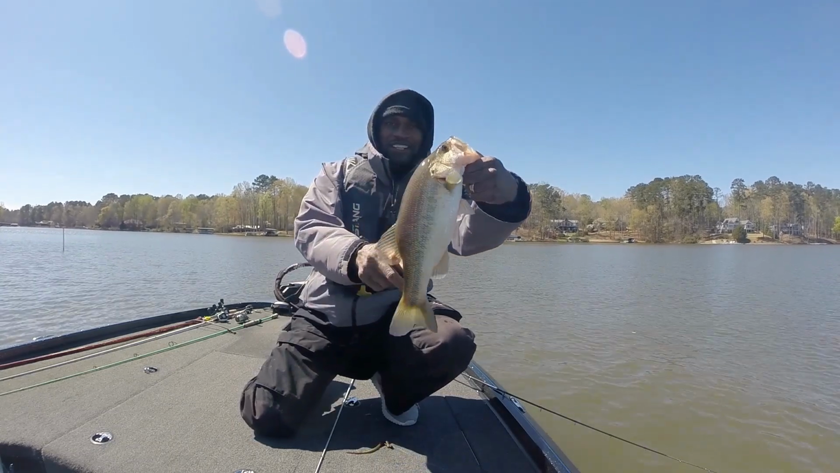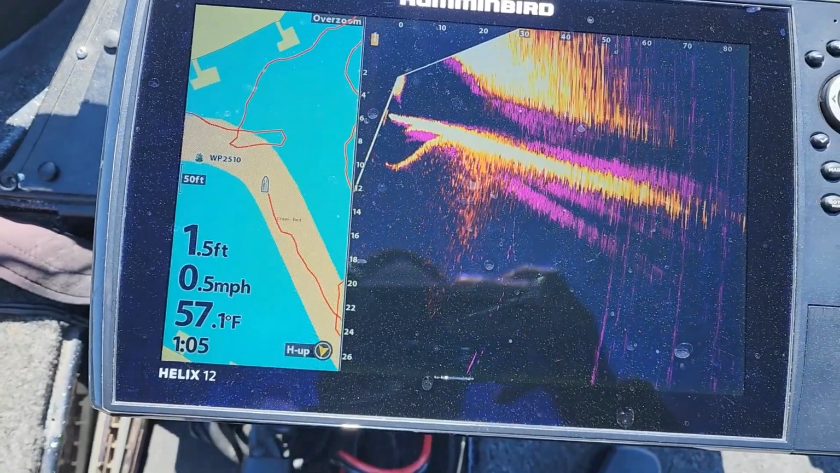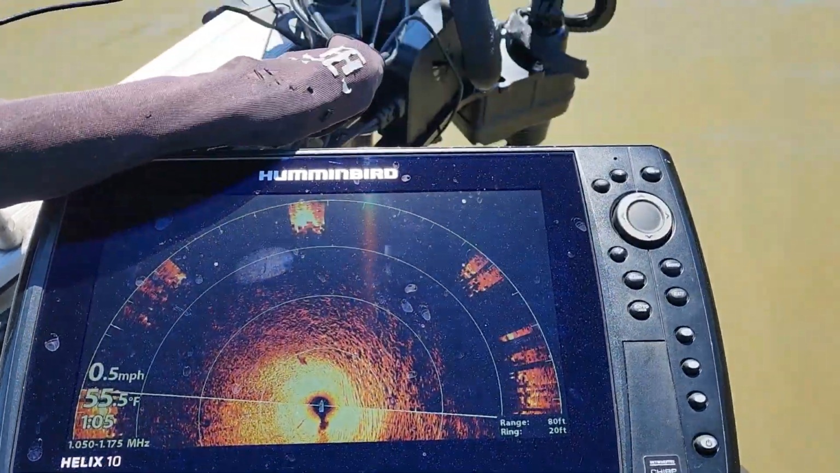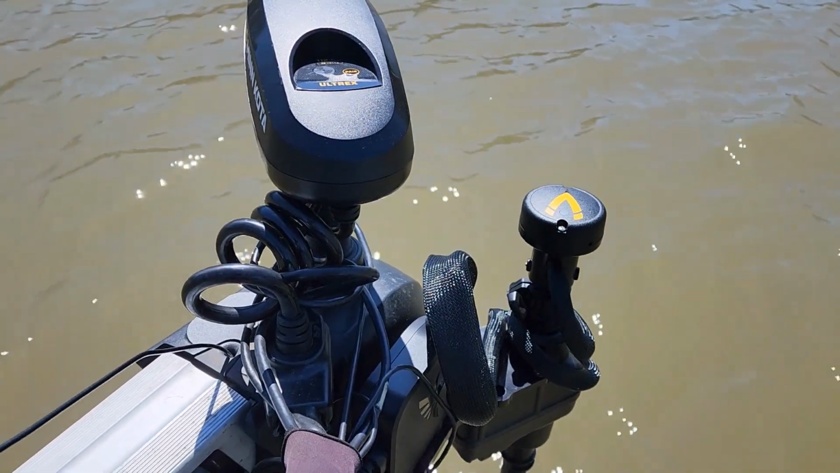There we go. Another good one, guys. Right now I'm just cruising right along, following this creek bed, and I have it set on the sweep mode, and as you can see, it's sweeping back and forth on its own.